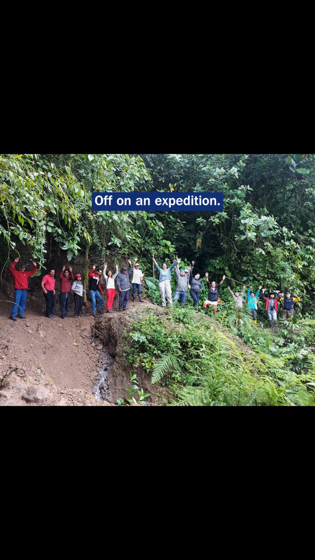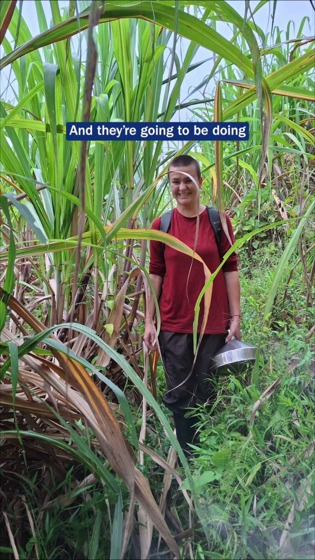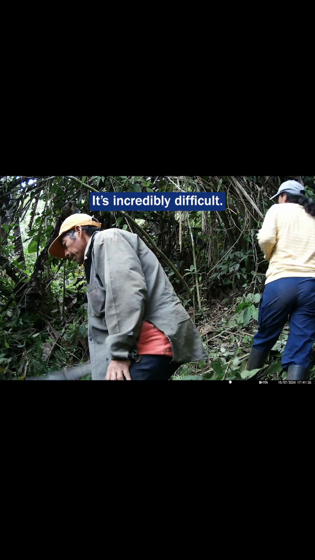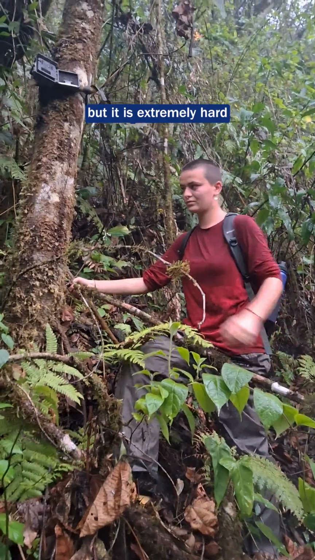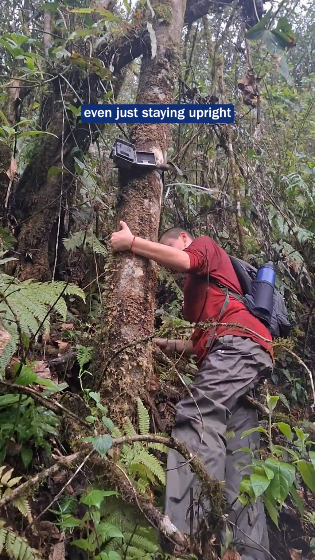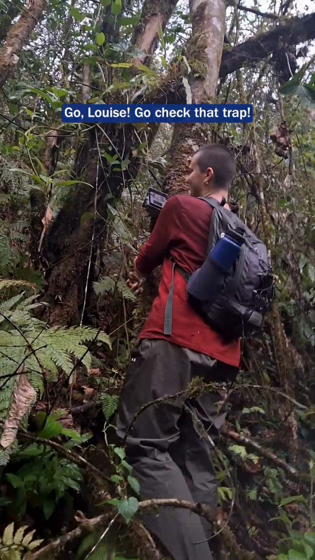So this is us, off on an expedition, students from the University of Sussex helping, and they're going to be doing the analysis of the data that we get back. It's incredibly difficult, I have to say. It's an amazing privilege to work in this environment, but it is extremely hard. Even just staying upright is a challenge. Go Louise, go check that trap.